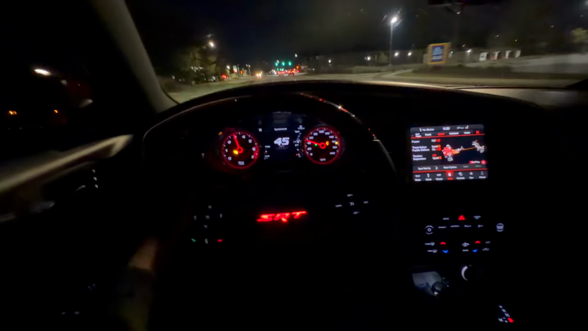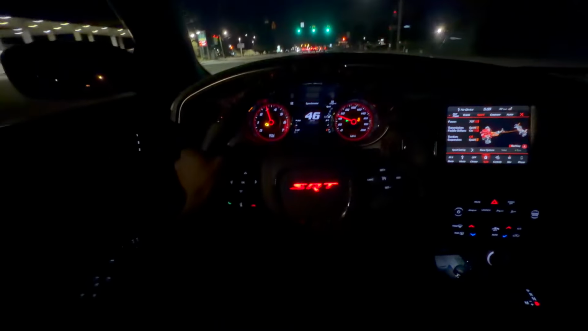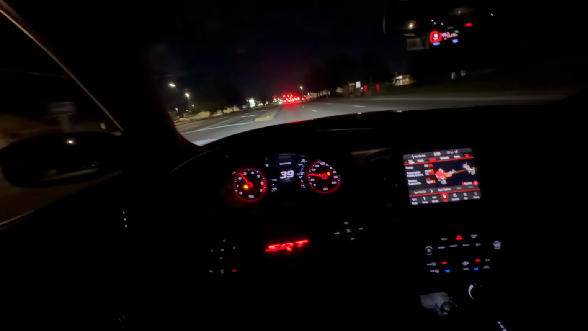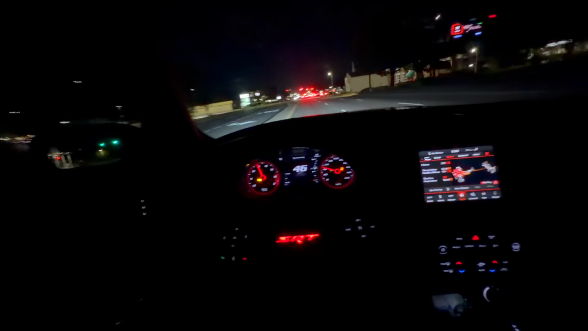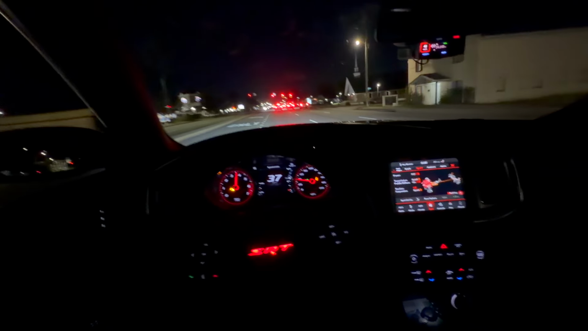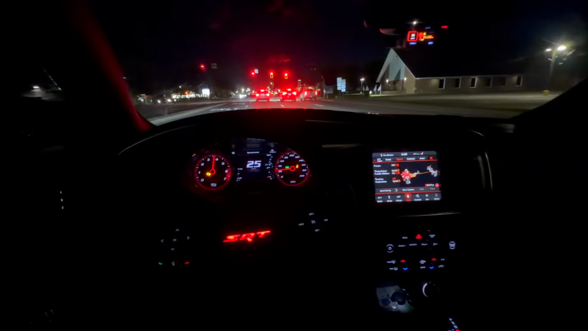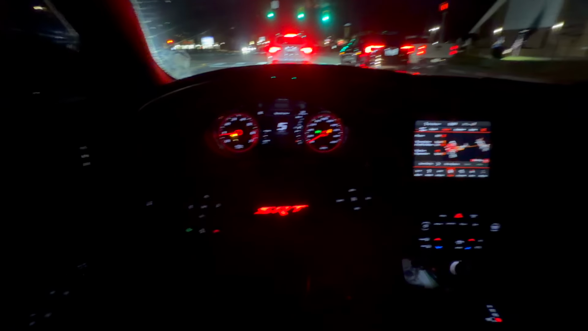Bro, y'all, I'm trying to tell you, this gotta be shooting flames. Y'all hear that? Yeah, I'm telling y'all, bro, this junk gotta shoot flames.